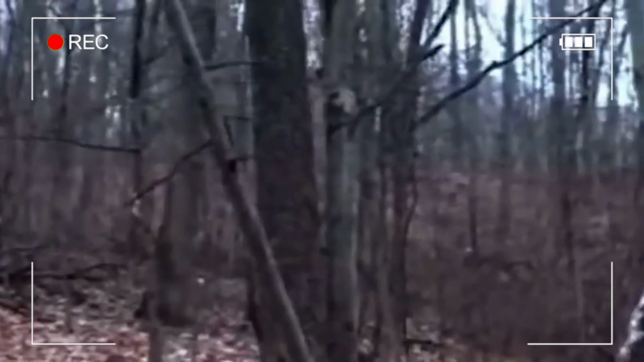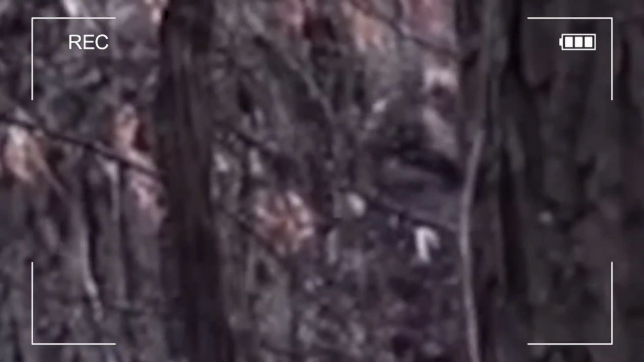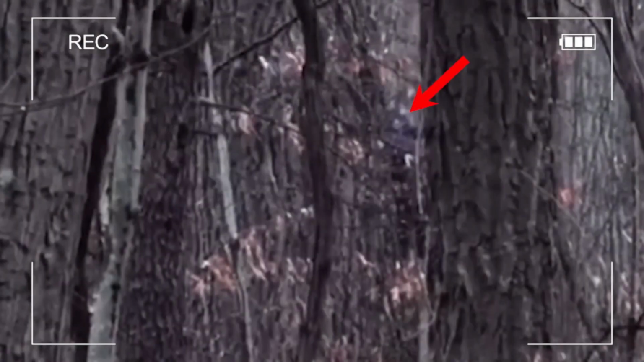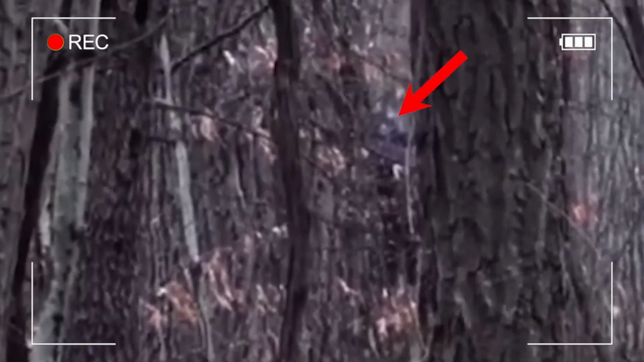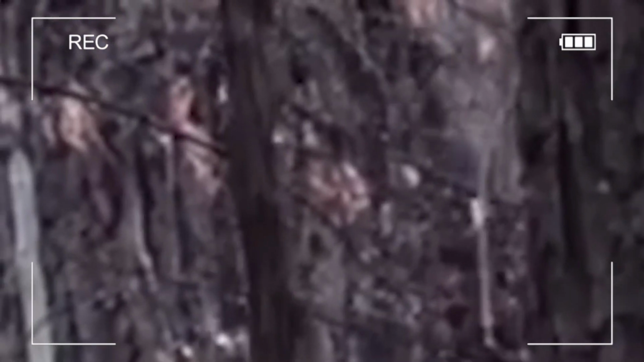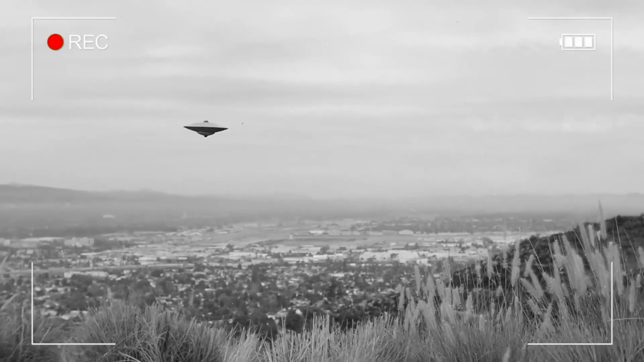This eerie footage shows a man secretly recording a creature in the woods. Fearful of making too much noise, he notices a large, silent body moving through the trees. For a split second, the camera catches a glimpse of it too. The man tries to keep the camera steady and capture another sighting, but the creature proves to be too elusive, disappearing into the grass.